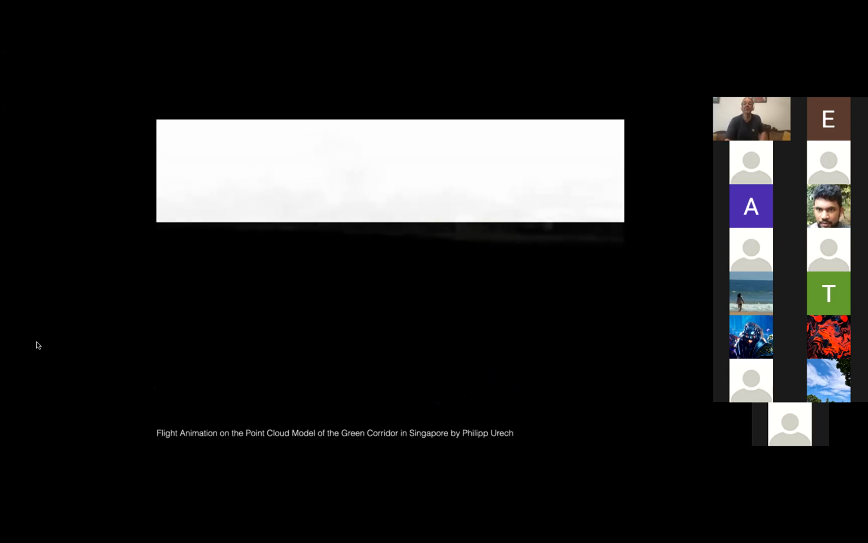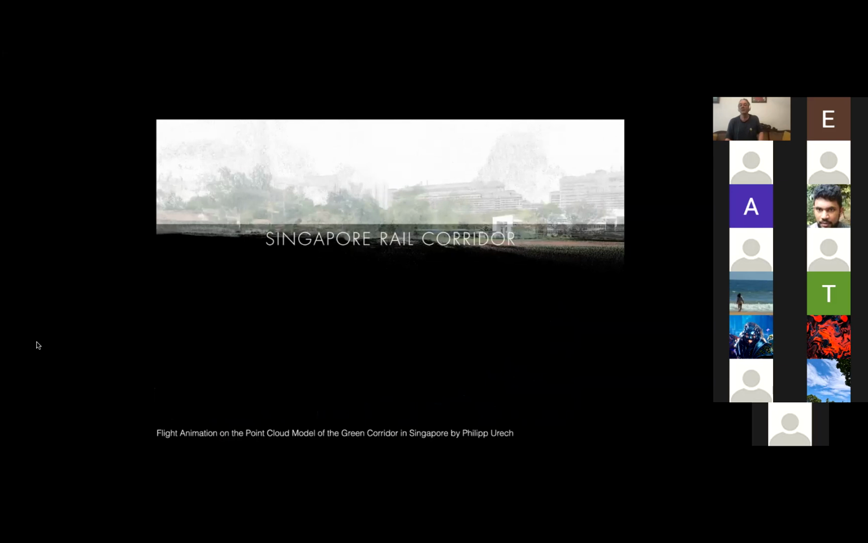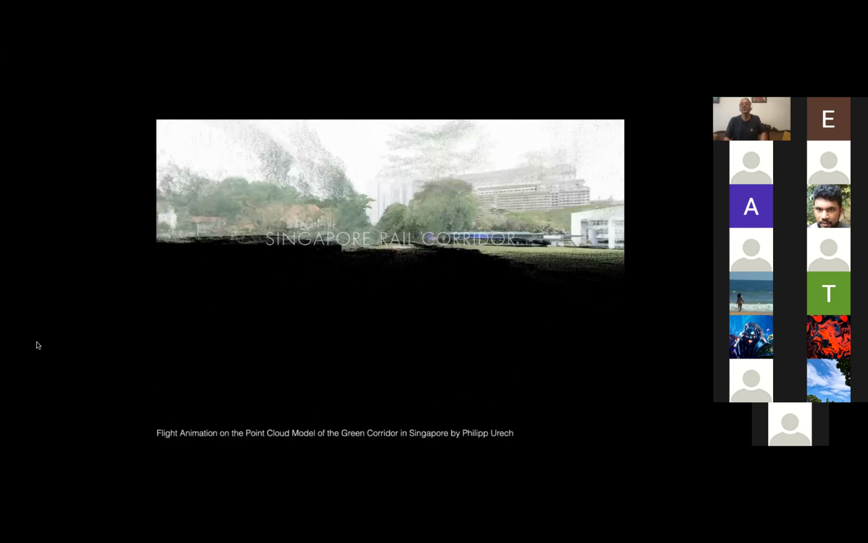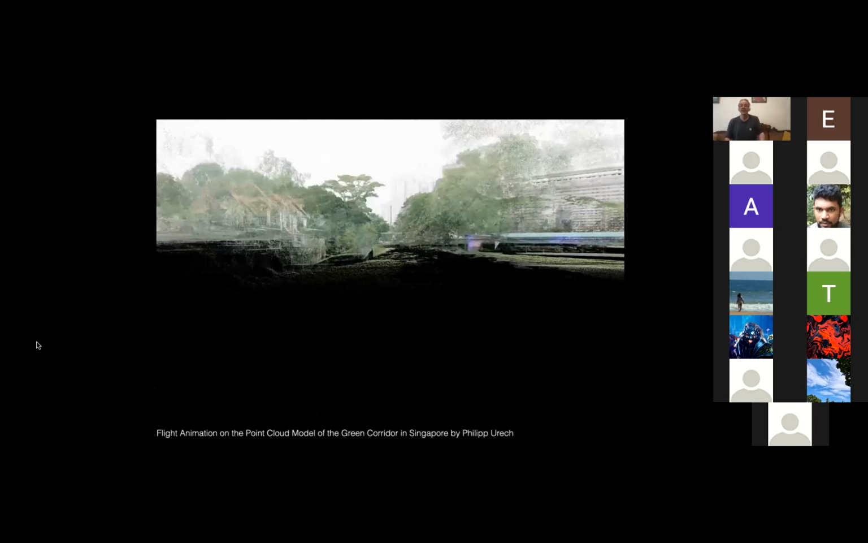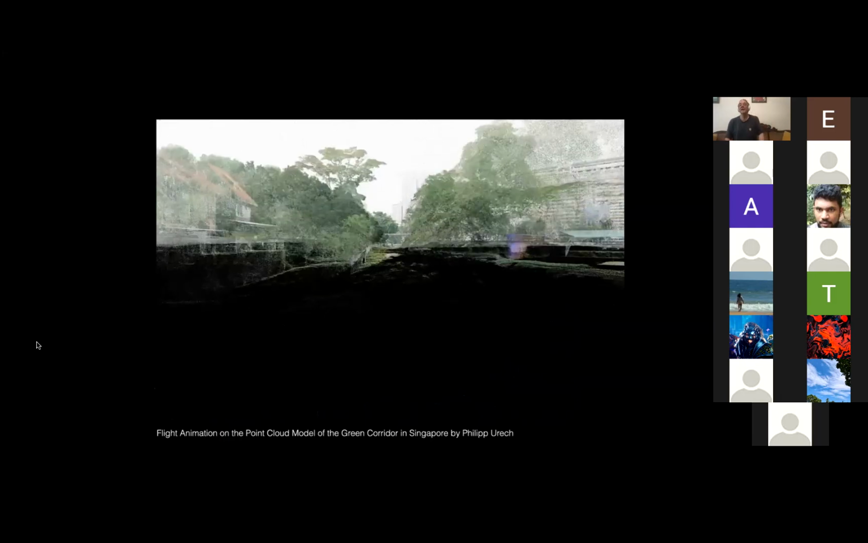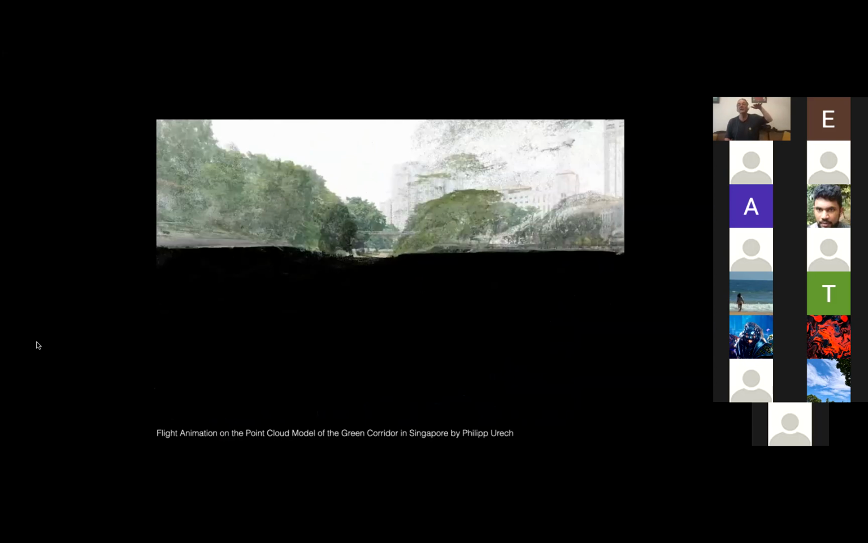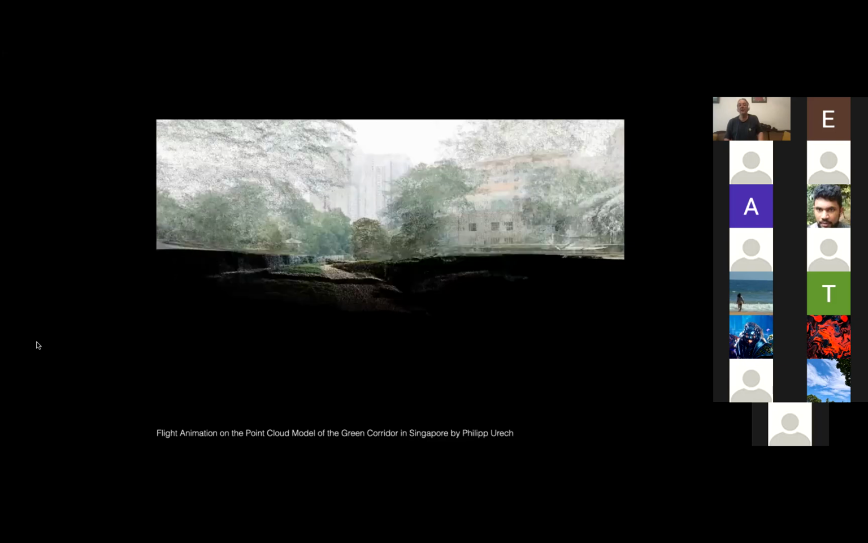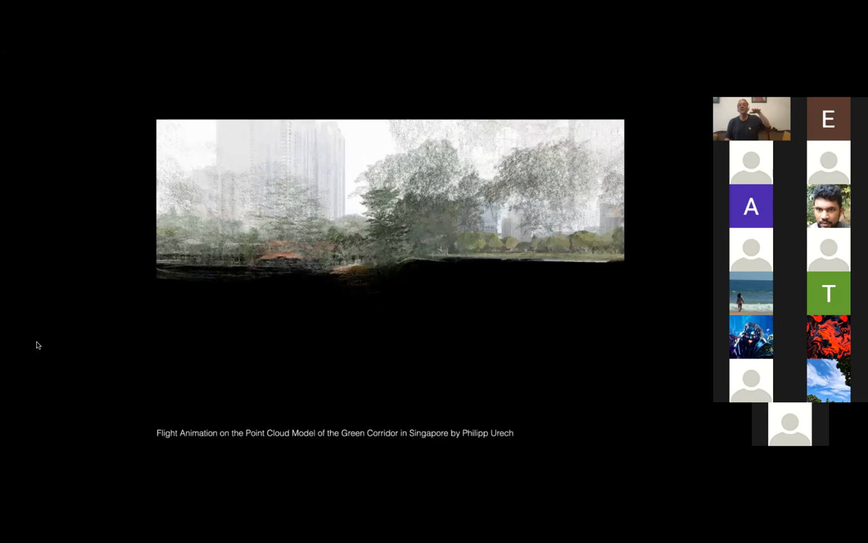Here's a journey through this very long model. I think we're dealing with a model that's roughly 8 or 10 kilometers long. And again, the reason why I think it's important to show you this is this is a scan of existing trees along an existing train line within an existing neighborhood of Singapore. We're leaving the Bukit Timah area, and we're going to slowly glide down on a 6% slope to the harbor area of the central business district.